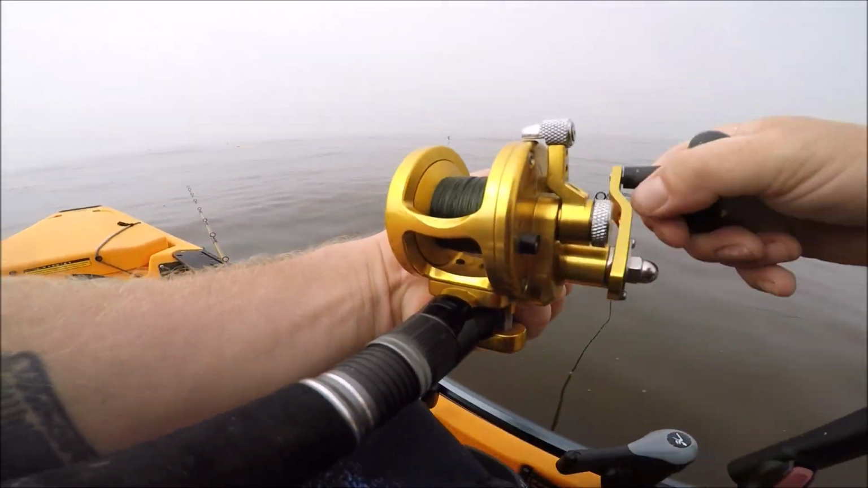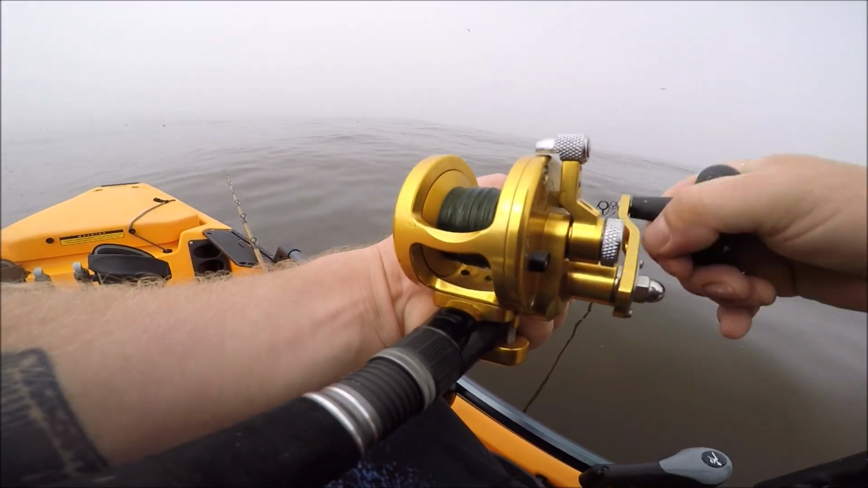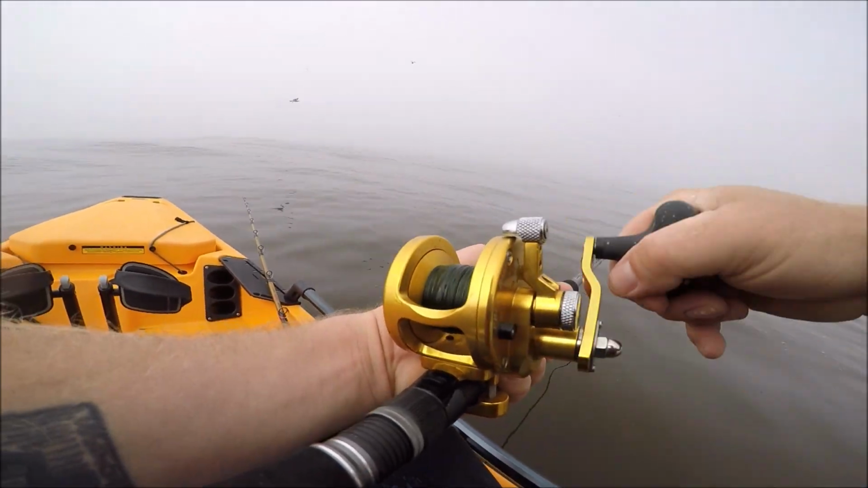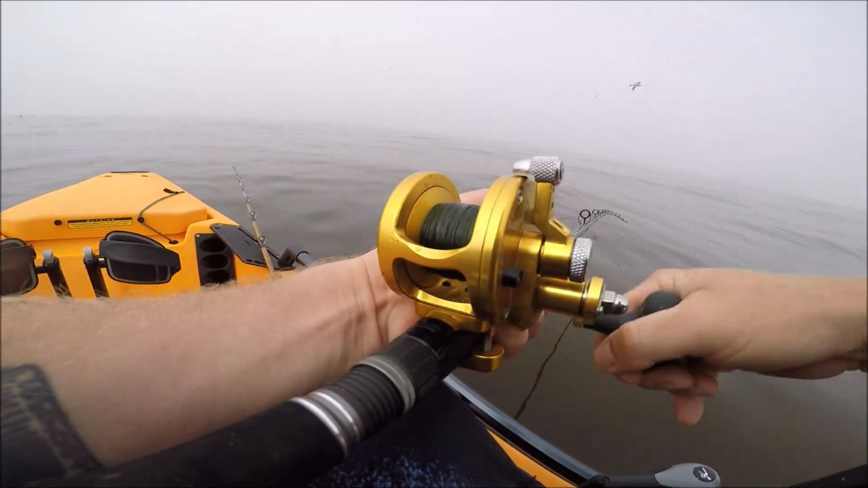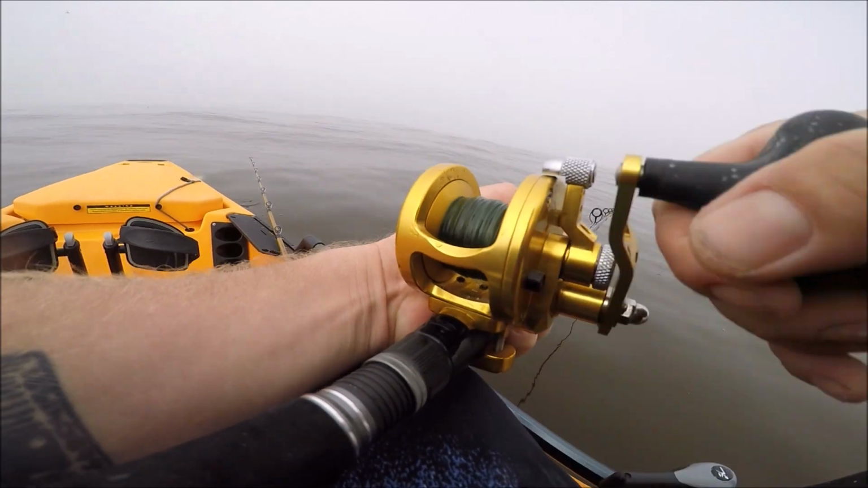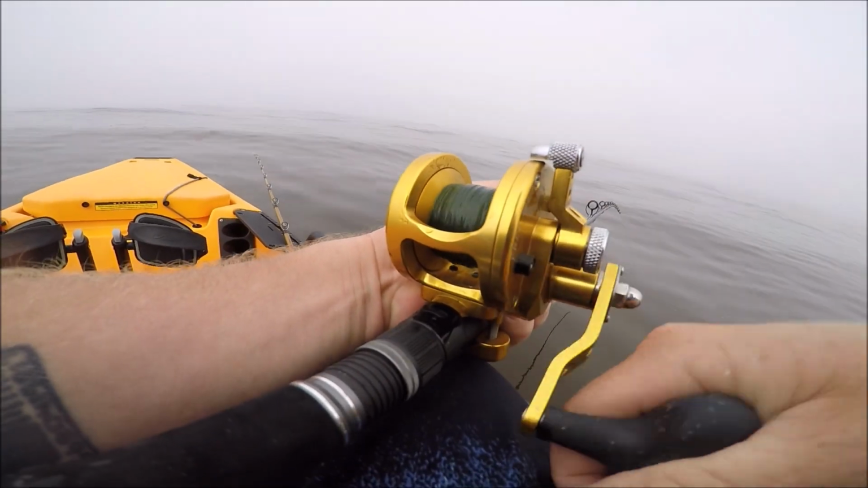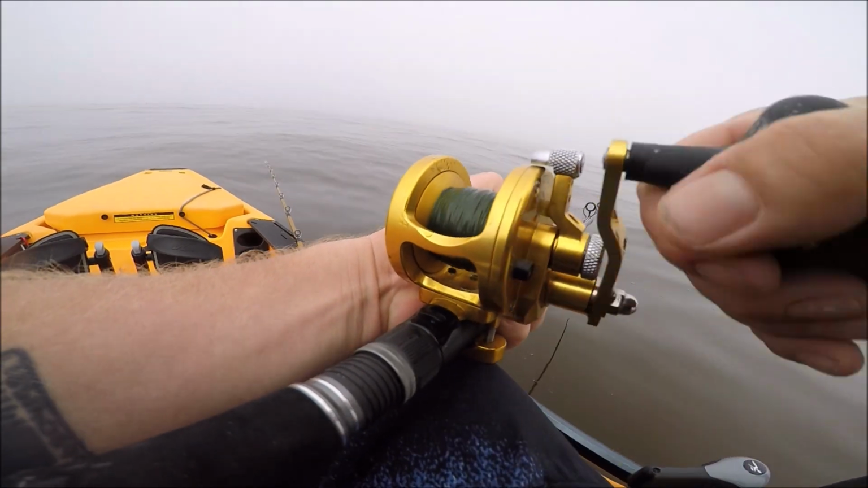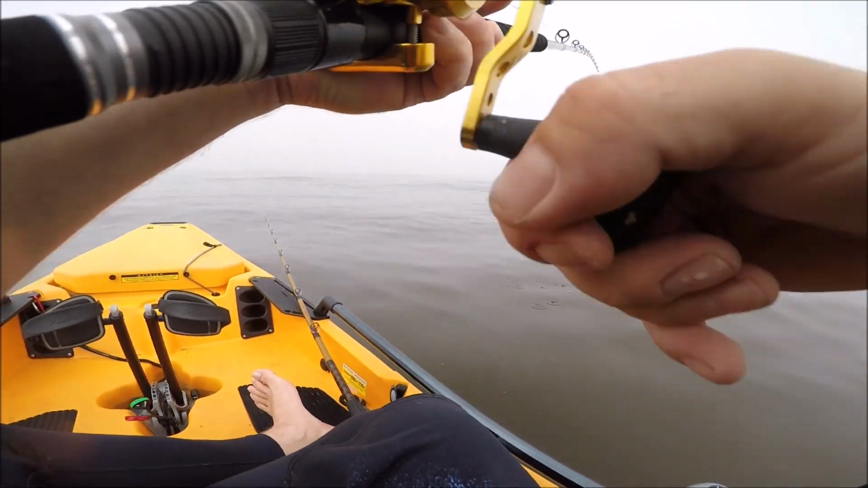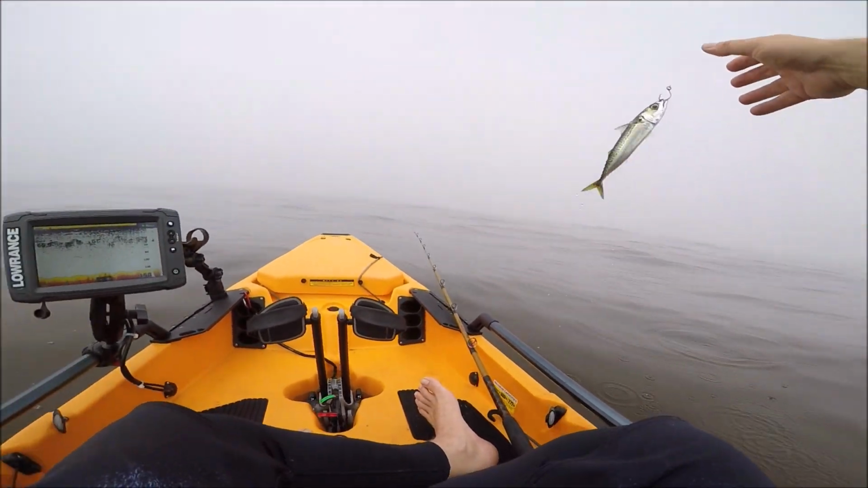A lot of times you'll just feel them kicking and head shakes, but my mackerel's feeling pretty dead, so I'm gonna bring him in, take a look and see if he's still alive. Because I'm in this fishy zone, I definitely want to have a lively, spunky bait to attract the attention of any predators around here. Even if he's alive, but he's just kind of barely limping along, it's probably not going to be a great choice for me.